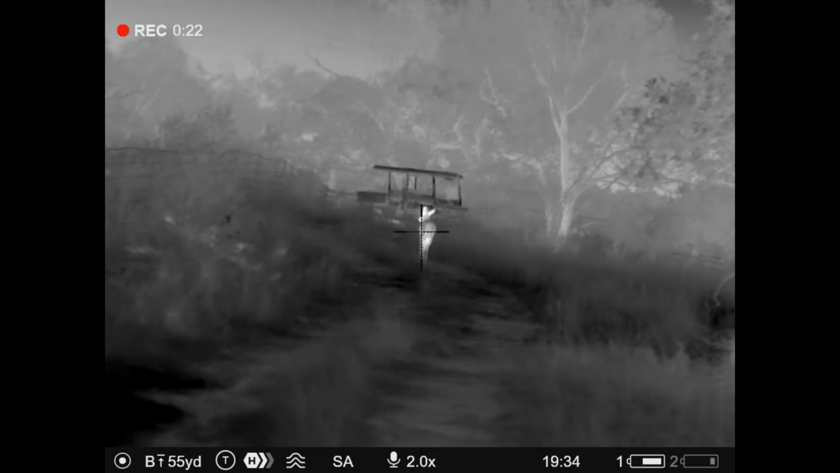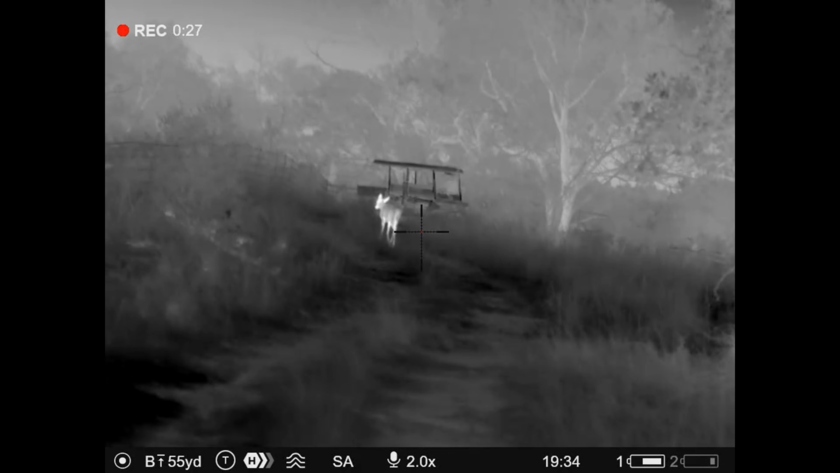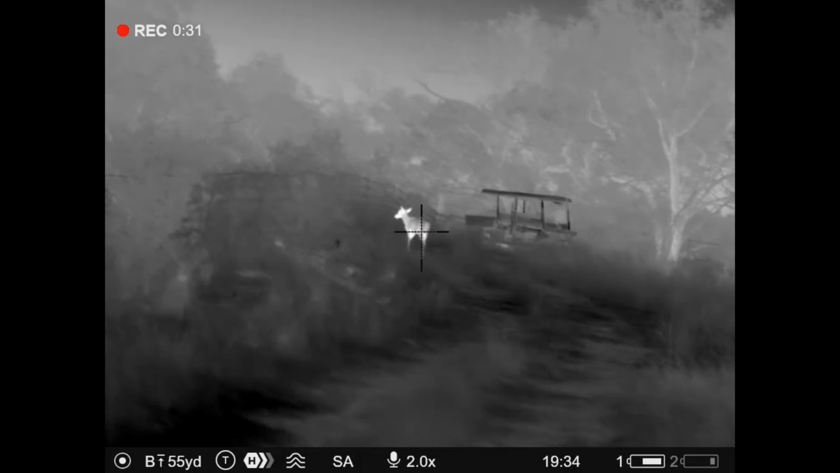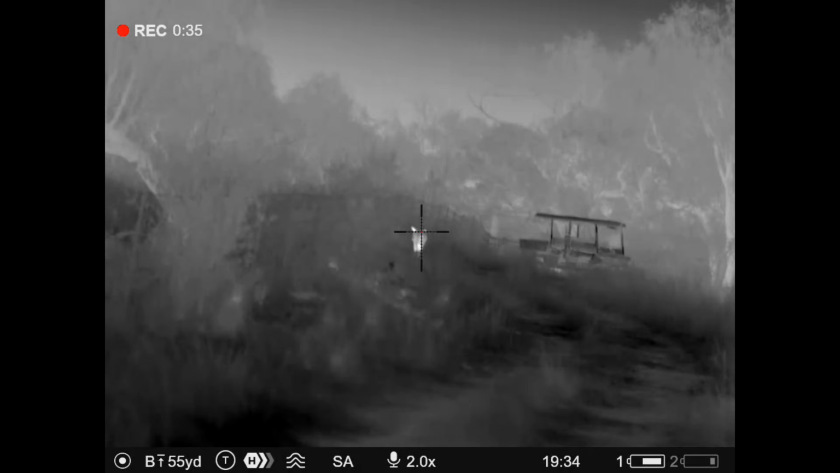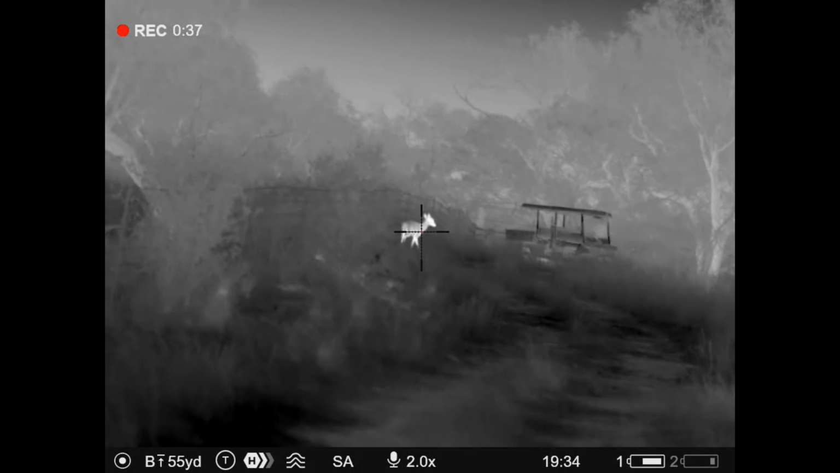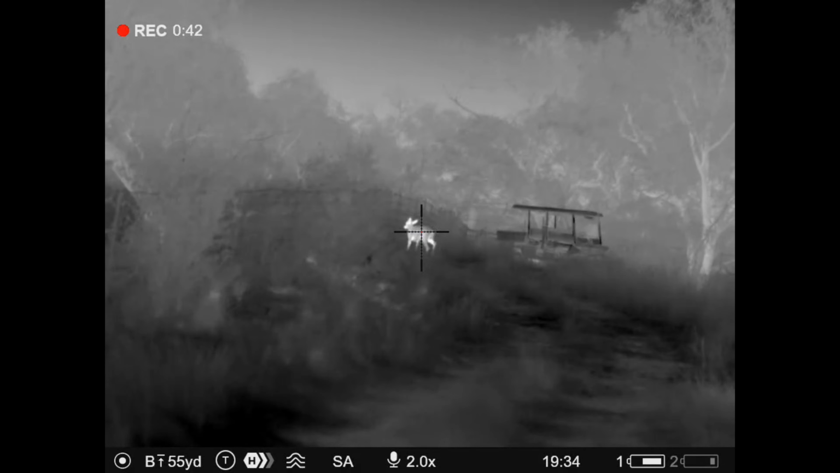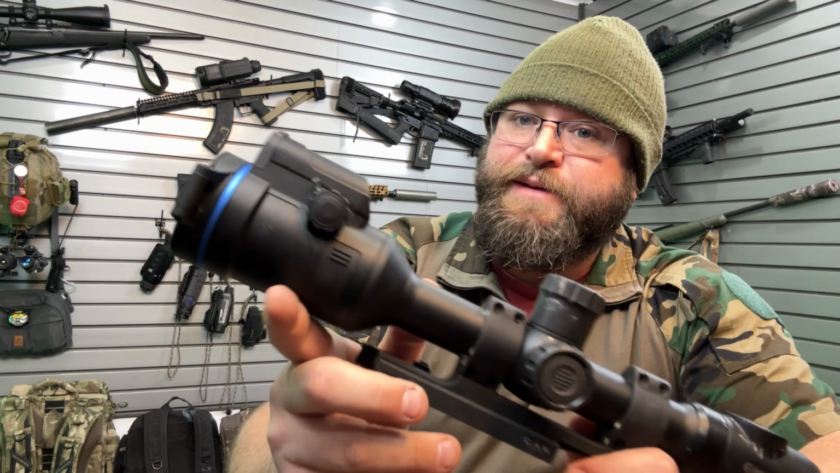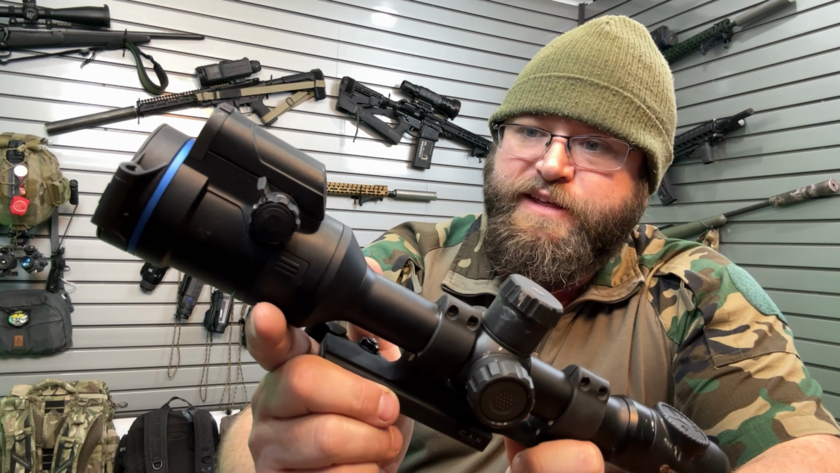But man, this thing is so cool. It's worth it. To me, I love being able to have both channels, not changing out scopes, and it records everything seamlessly all through one eyepiece, and I don't have to mess with trying to look through one thing for one data set and then another thing for another data set. No, it's all built in. I love it.